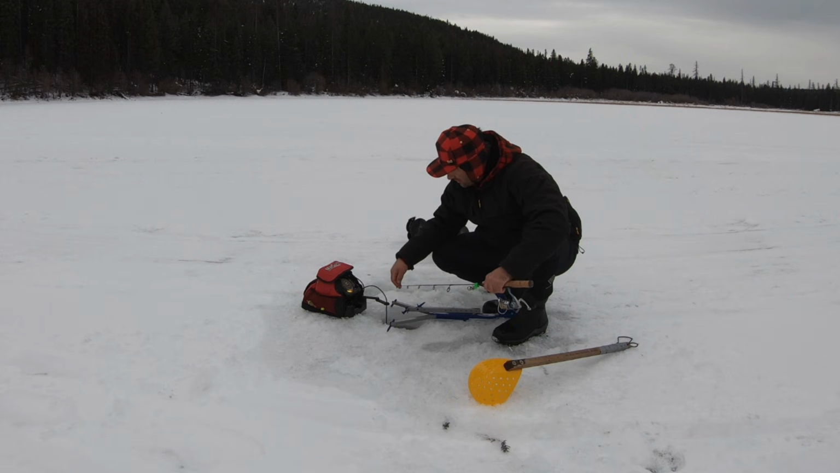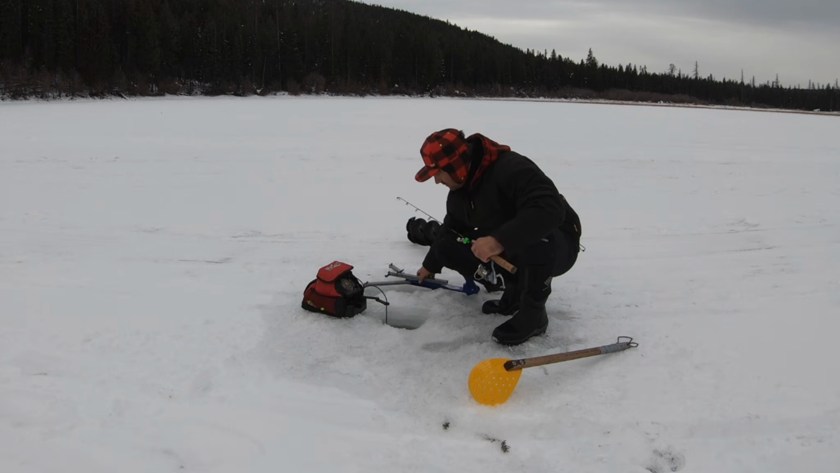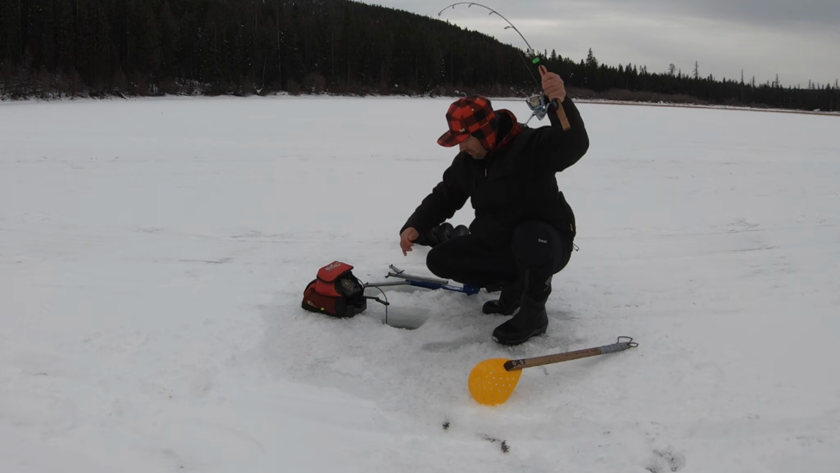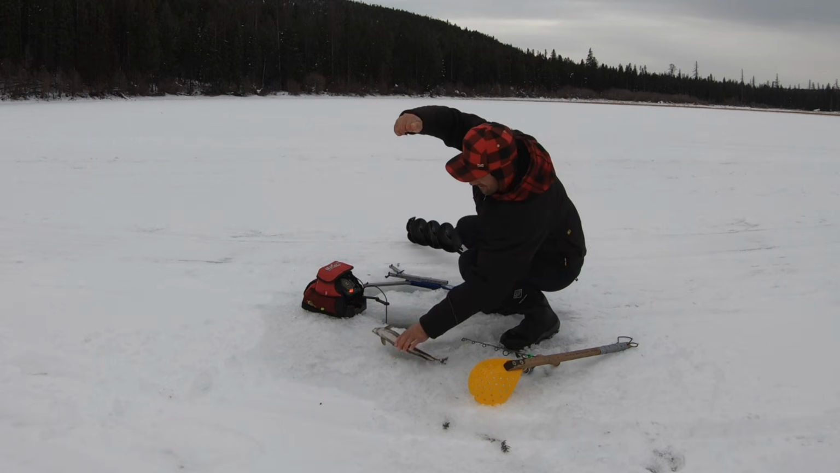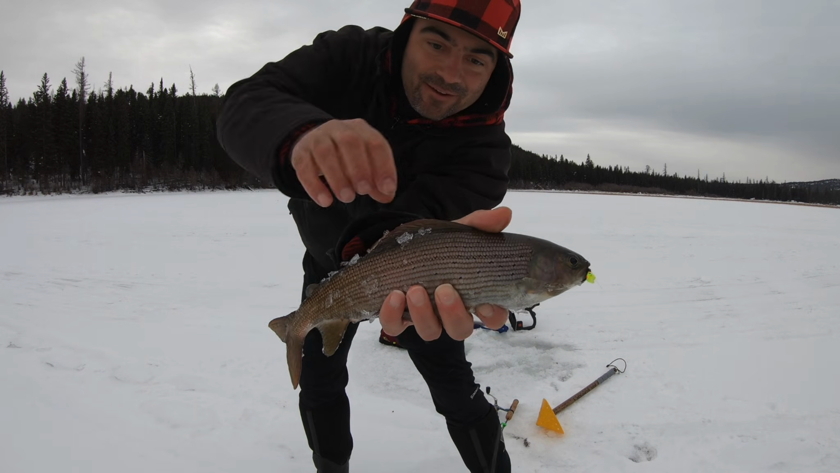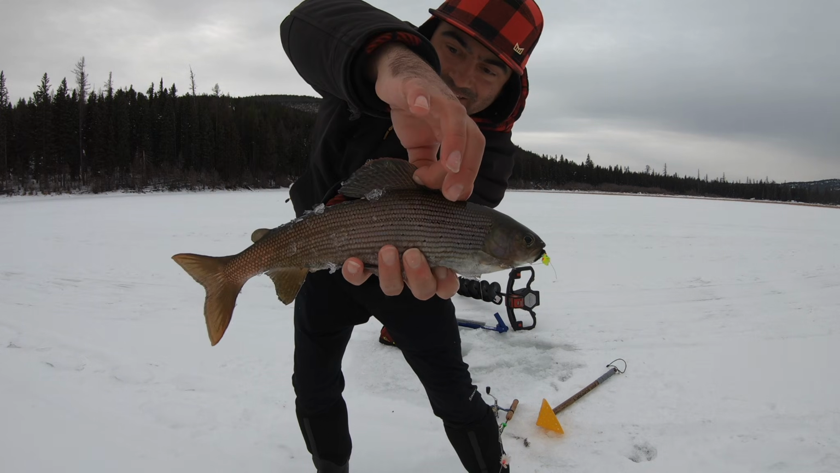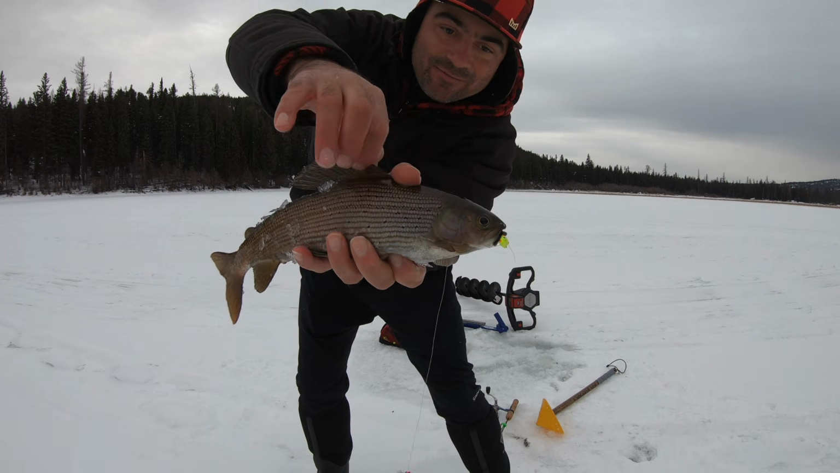Oh, there's one already. I got one. Oh, he just bit. There's one already. He's there. I got one. Oh, look at that. That was so fast. That was the fastest Arctic grayling of my life. Look how beautiful that fin is. He hit that thing like 3 times, that little tungsten jig. I told you, this is going to be a fun day.